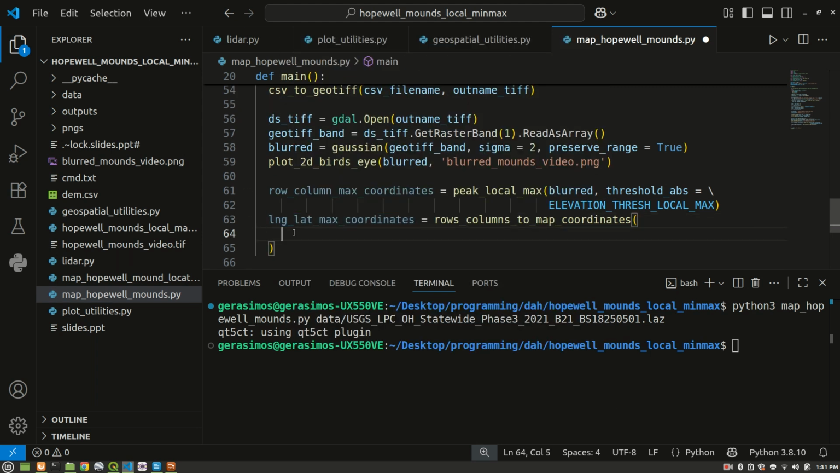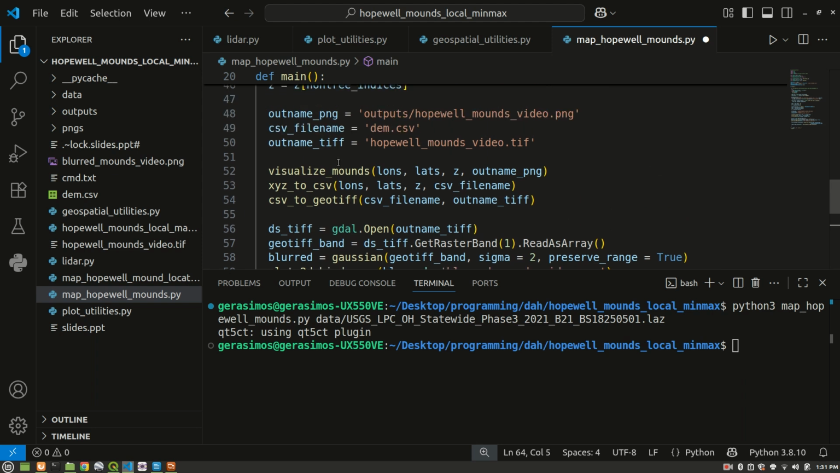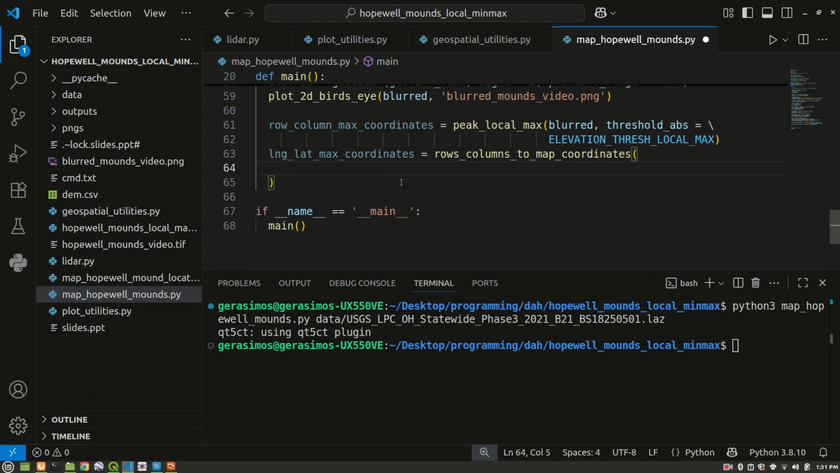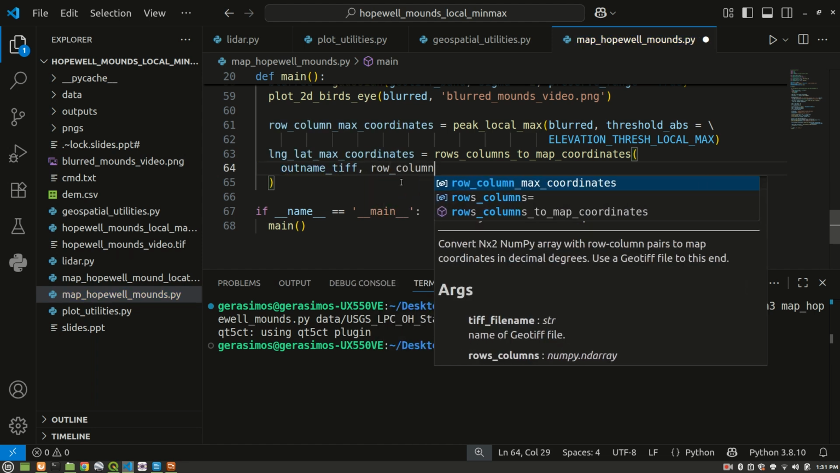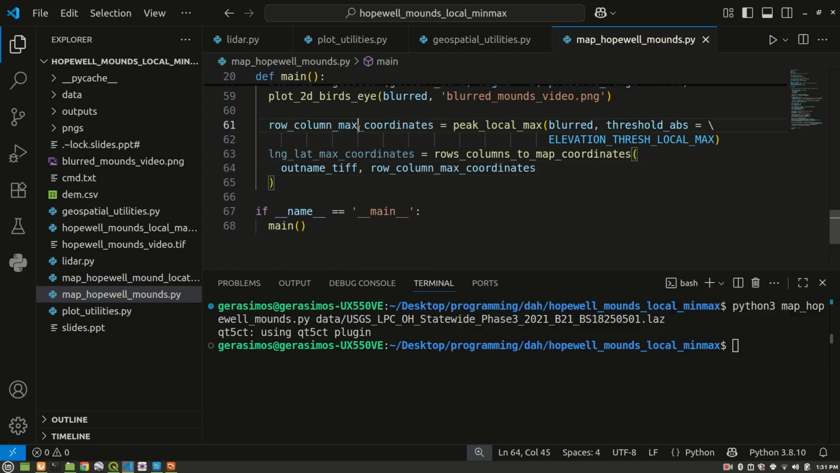And what was that again? Outname TIFF, outname underscore TIFF. So outname underscore TIFF, and then our row, column, max coordinates. We're going to pass that in too.